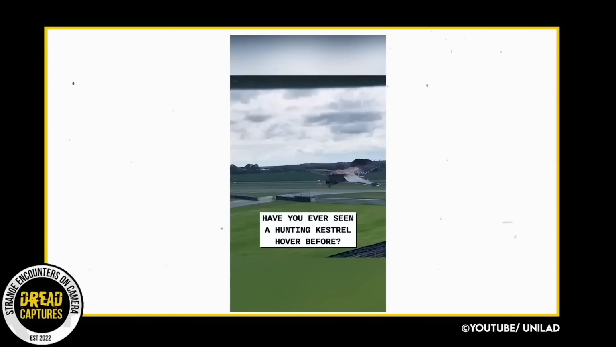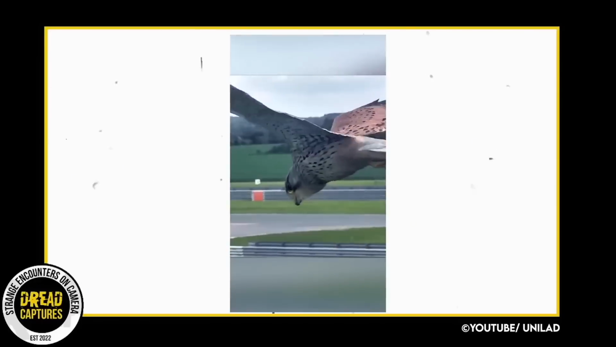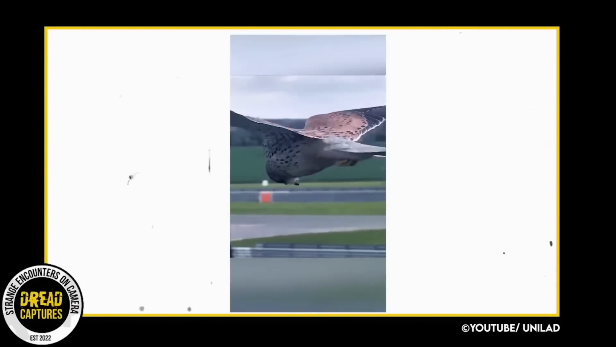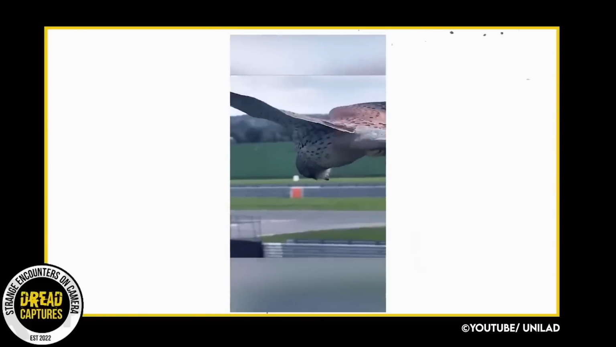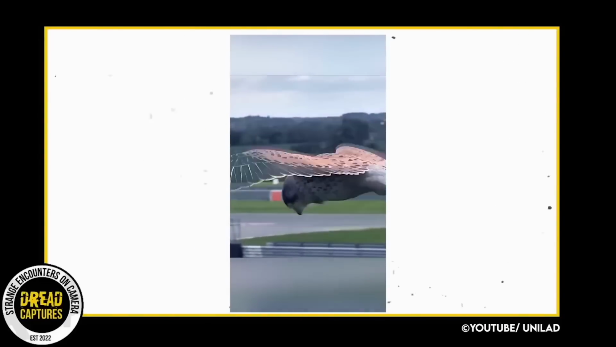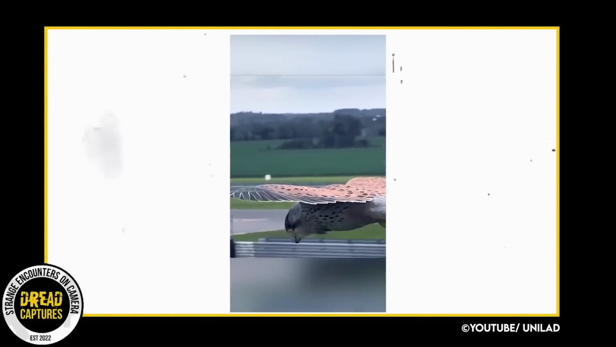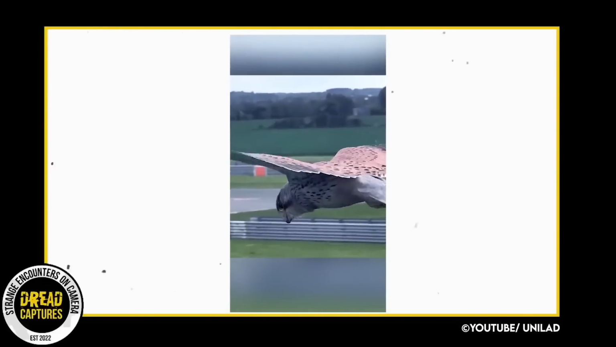This is an extremely impressive video here. Look at how still his head is. This is a kestrel and they are excellent hunters, with the ability to hover in the air for extended periods of time as they search for prey. They typically feed on small mammals, birds, and insects. The kestrel is known for its distinctive hunting style, which involves hovering in the air above its prey before diving down quickly to make the kill.